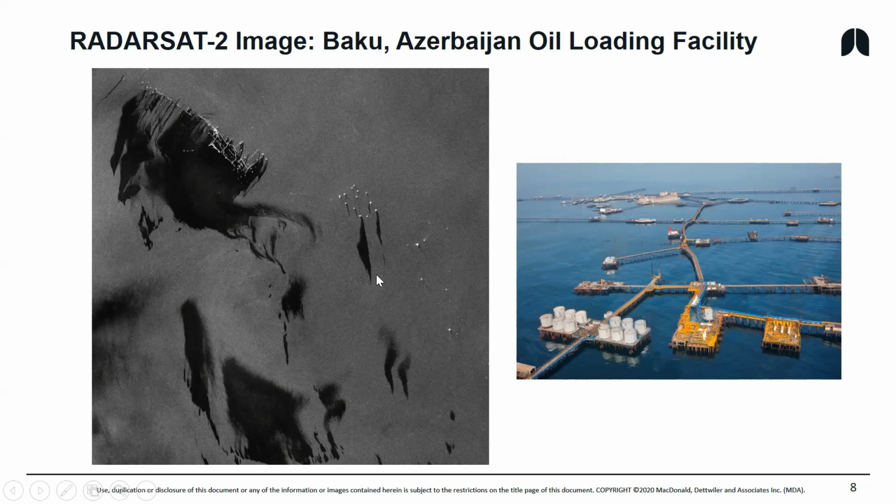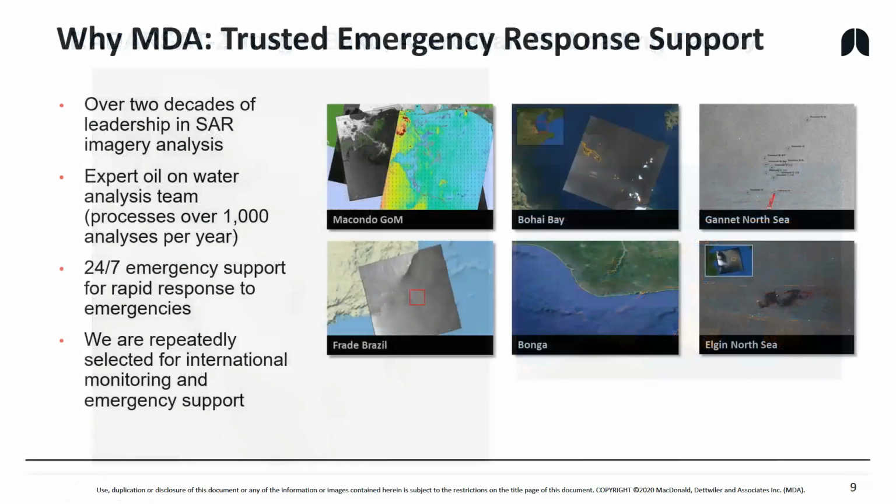I'll talk about imposters and problems that we have with radar imaging later, but in this case, ocean state was perfect, not too windy, not too calm, and the signature from the different platforms and the oil slicks are very clear. All right, we're trusted by the energy community.